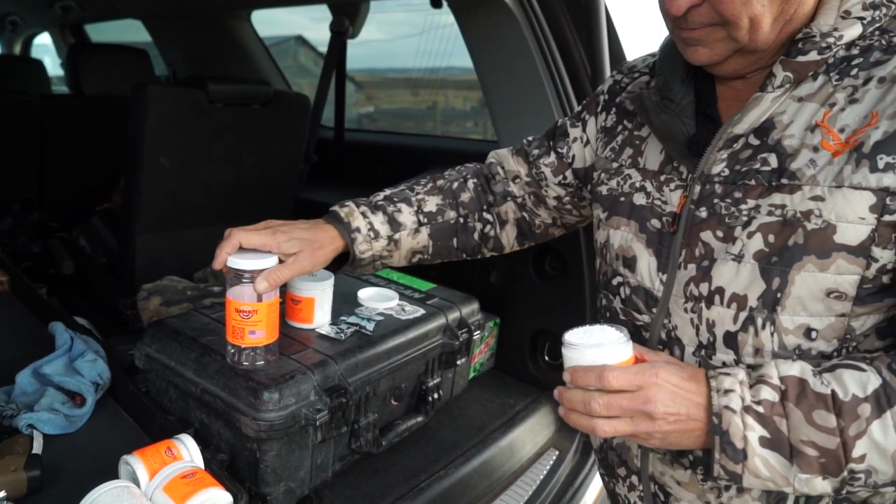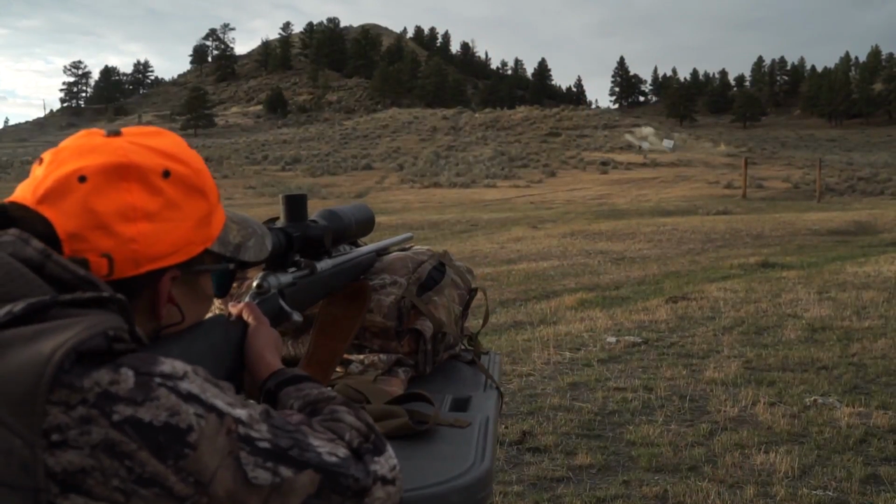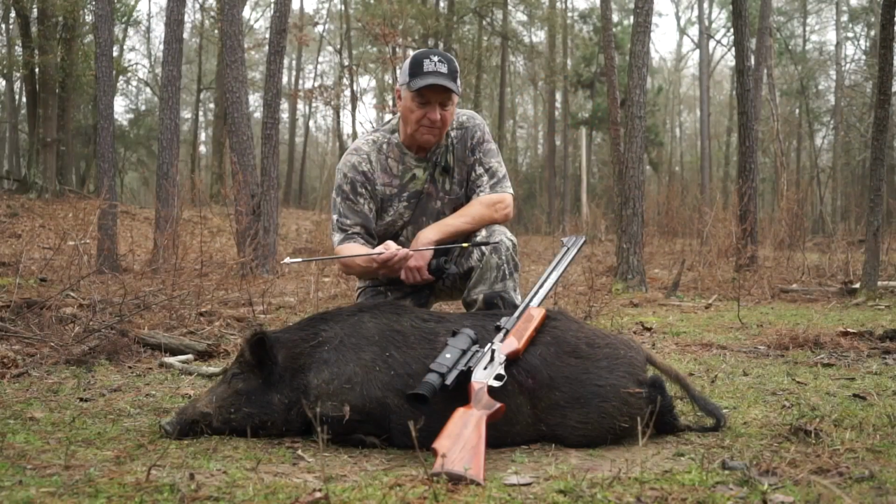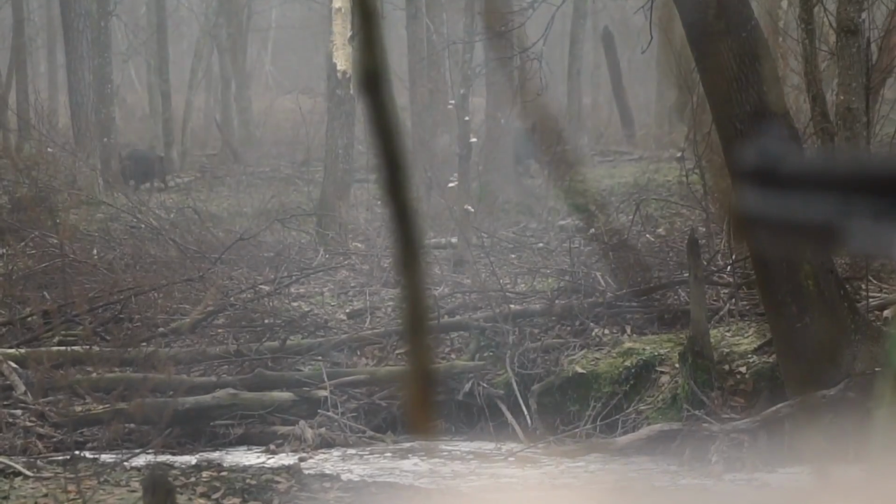The only reason I decided to use this was because Tannerite is a sponsor of the hunting show, and we shoot Tannerite all the time, so what the heck? Let's go ahead and shoot their broadhead. It worked flawlessly. It flies nice, a massive blood trail, just like we said. So anyway, it worked really, really good.